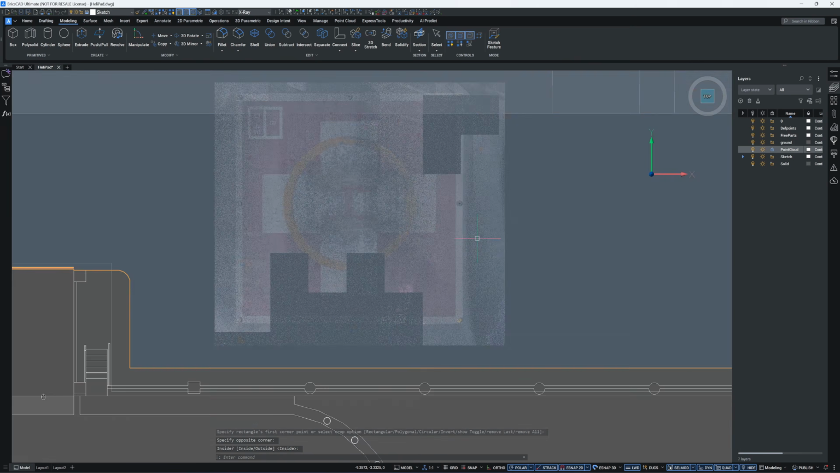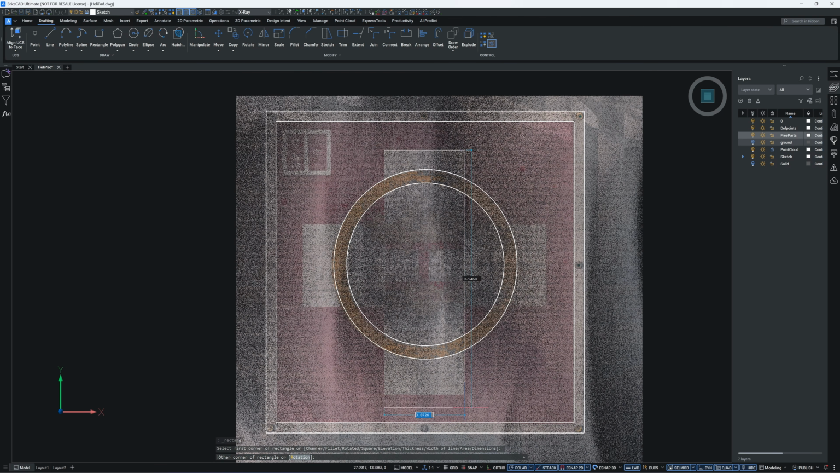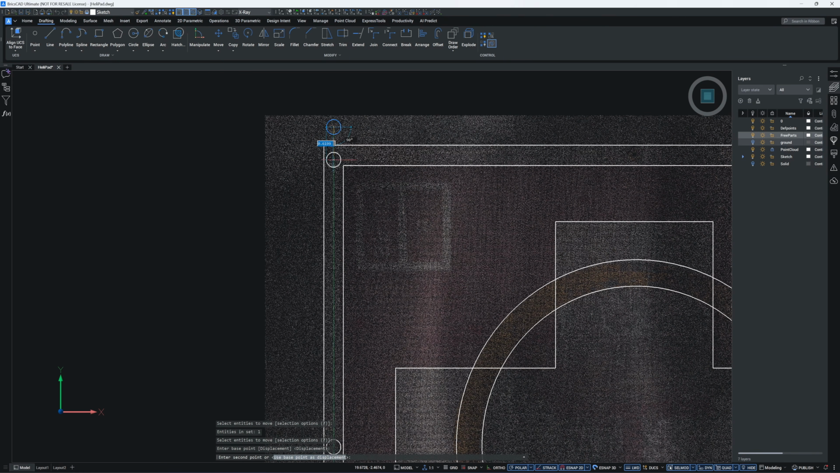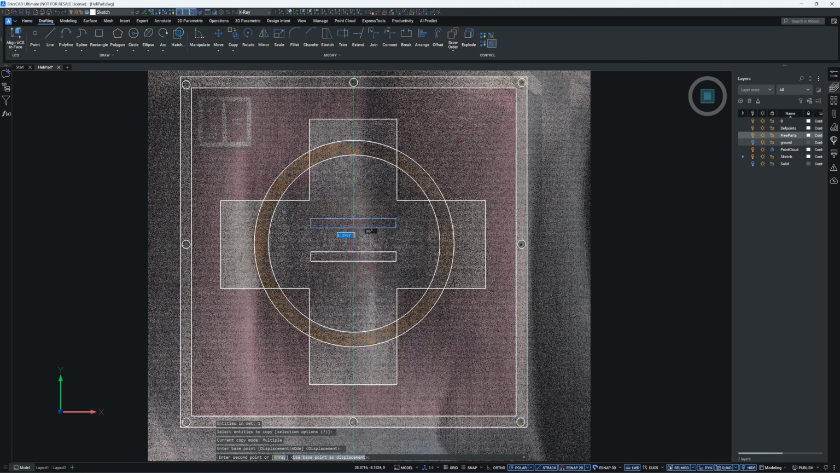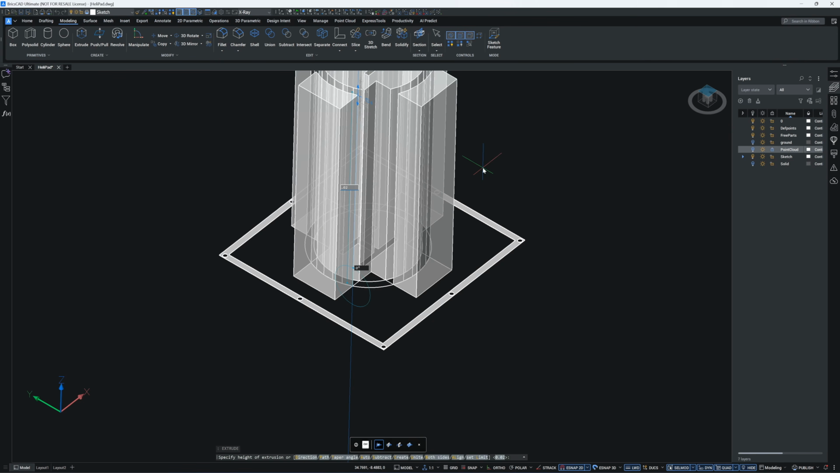Now I'm tracing the helipad sign. I think this is an important part. One thing I noticed about the helipad floor plan is that the cross sign is asymmetrical, and the rectangle frame and the signal lines are too.